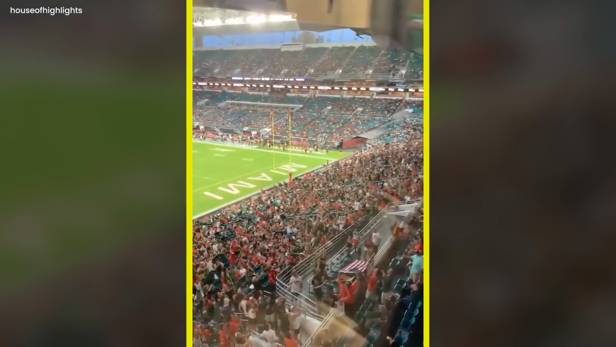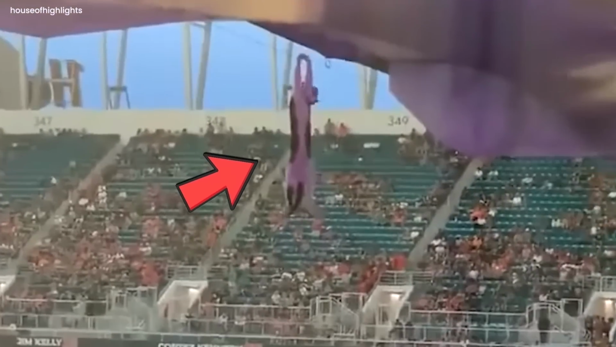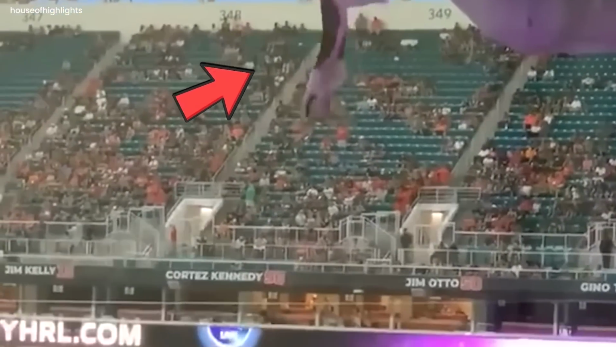Brave fans saved a falling cat. A cat found itself in a precarious predicament during a Miami game, clinging to the edge of the stadium roof, anxiously trying not to fall.